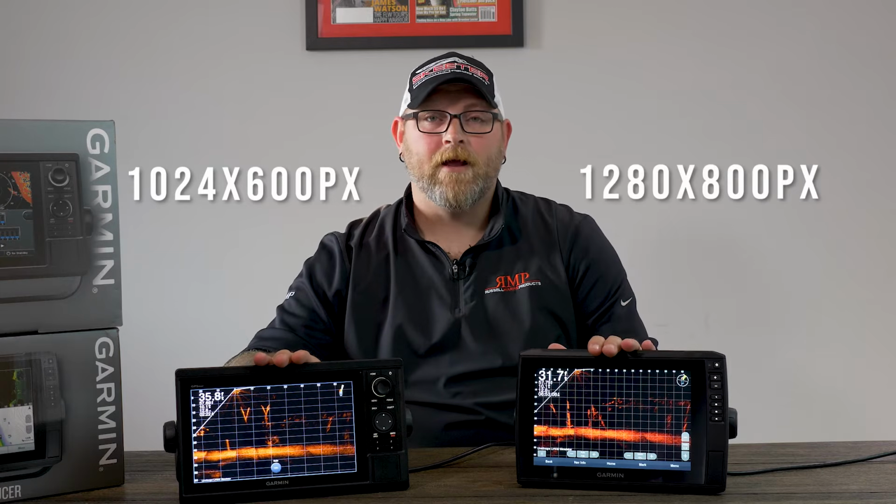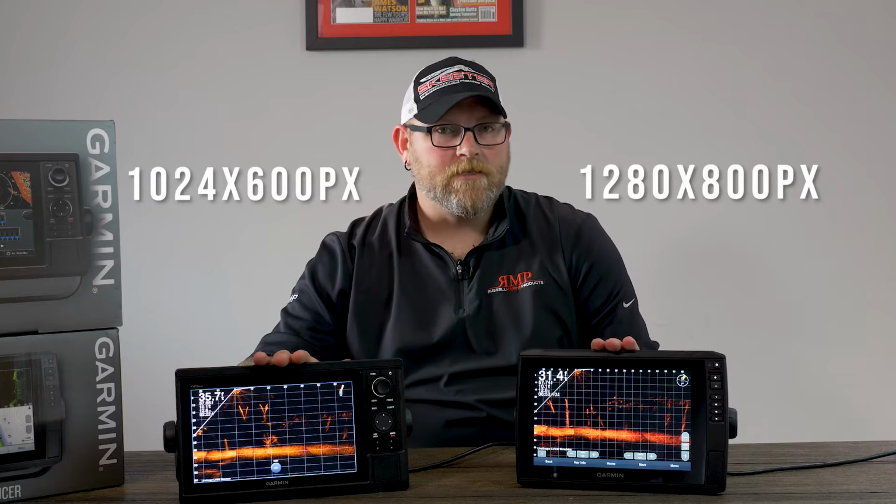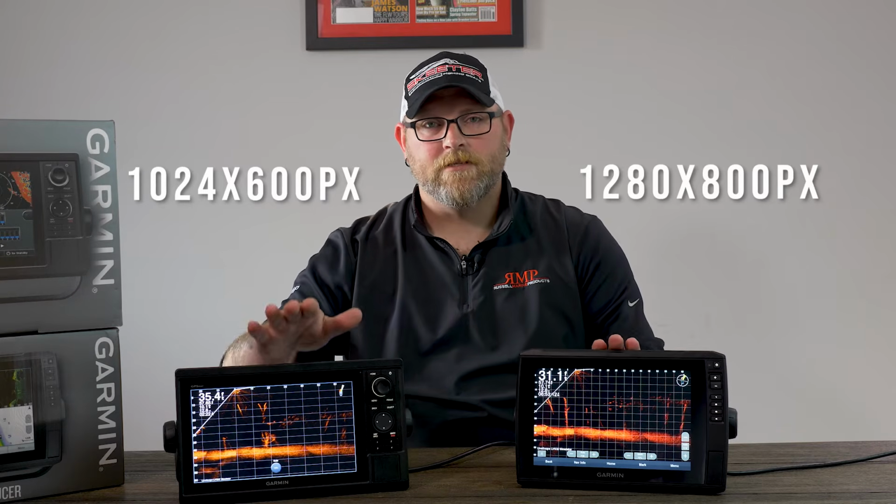You're looking at 1024 by 600 for your pixel density. That's not bad at all. But when you compare it to the Ultra, they bump that up to 1280 by 800. You're going to see that screen clarity. You're going to see the difference in it, especially if you have them side by side. I don't know how it's translating on camera. I can't see it through that, but I can tell you on the eye test, you can see more clarity here, and you can see a little more clarity when you're on the water.